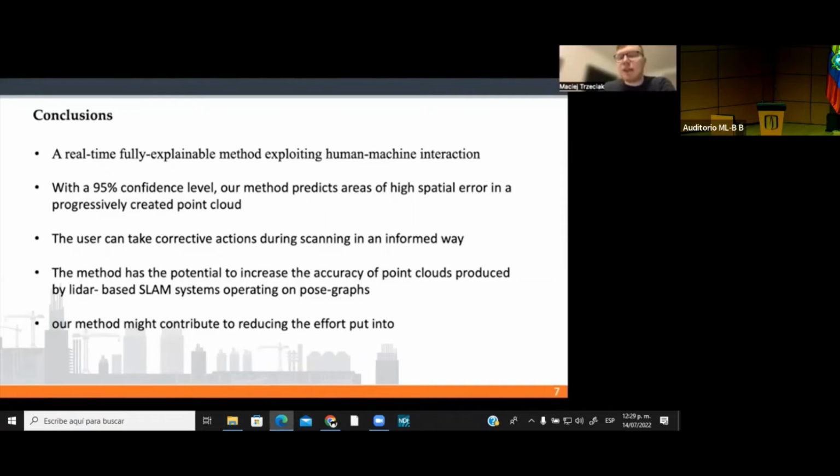The method presented here has the potential to increase the accuracy of point clouds produced by LiDAR-based SLAM systems operating on pose graphs. This in turn might unlock demanding use cases such as engineering surveying or high accuracy measured building surveys, which so far have been unreachable by mobile scanners due to systematic spatial errors in point clouds caused by drift.